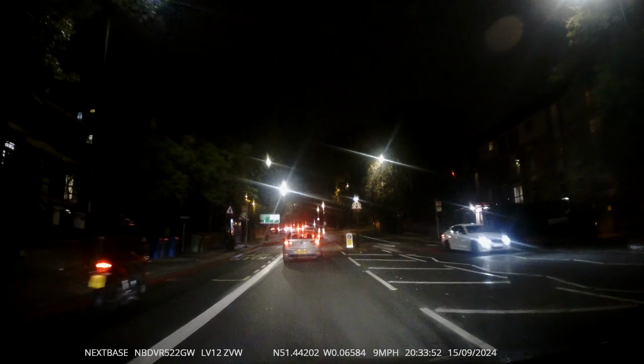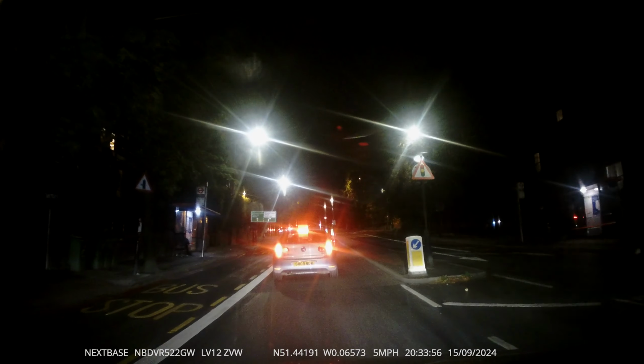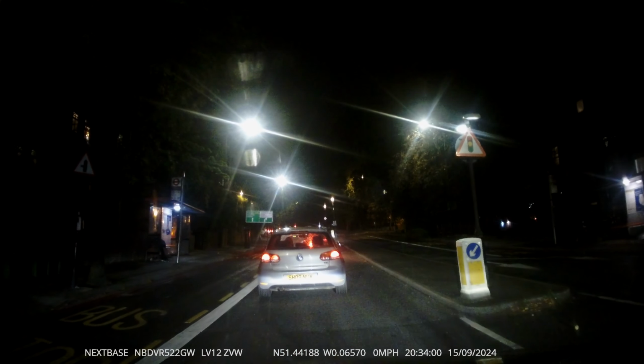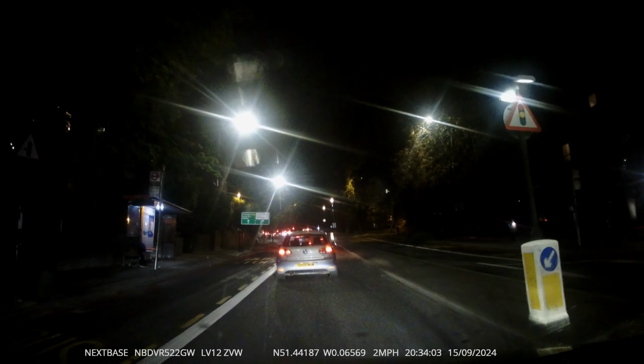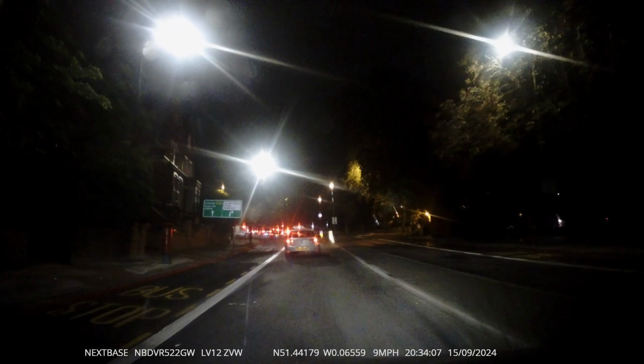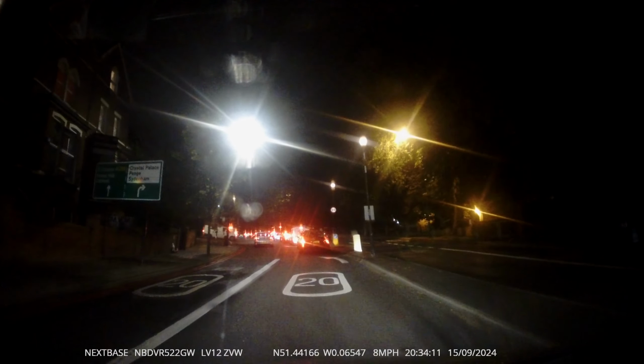So I'm going to follow road signs to Crystal Palace and Penge and Signal. So it's telling me I need the right hand lane. It's telling me the road is going to split, if you look on the direction information sign.